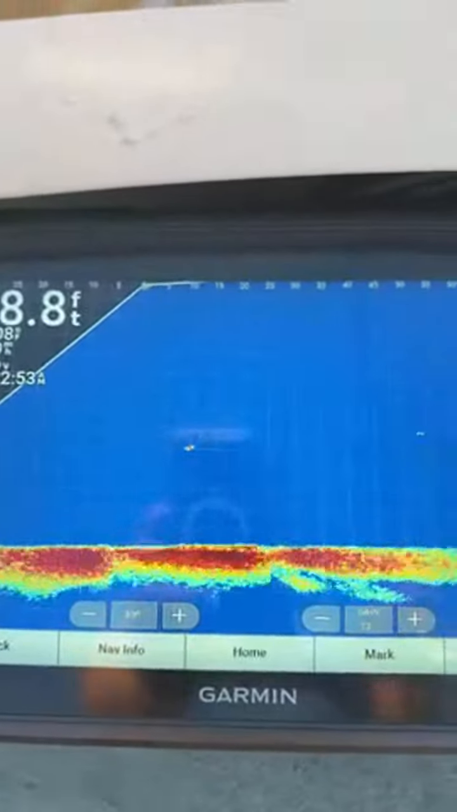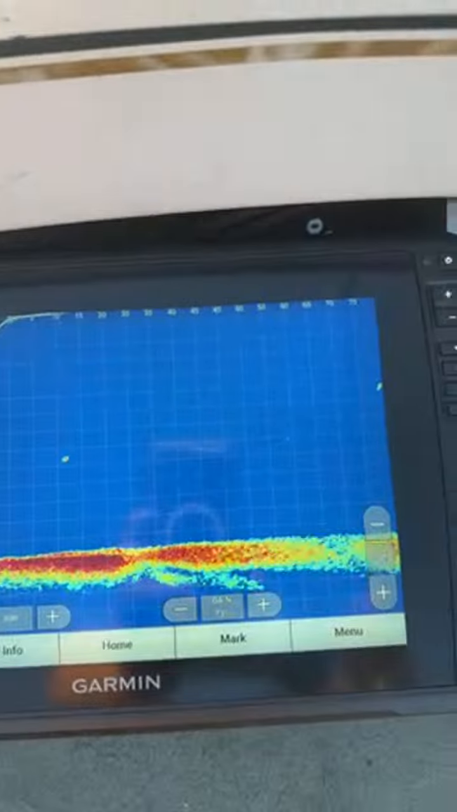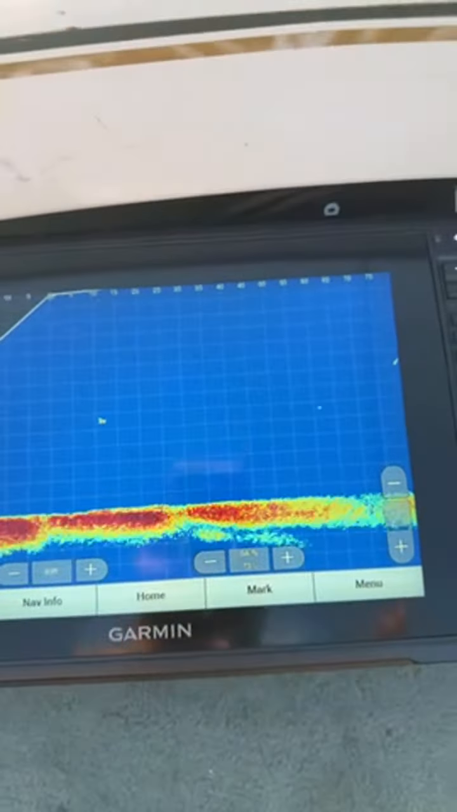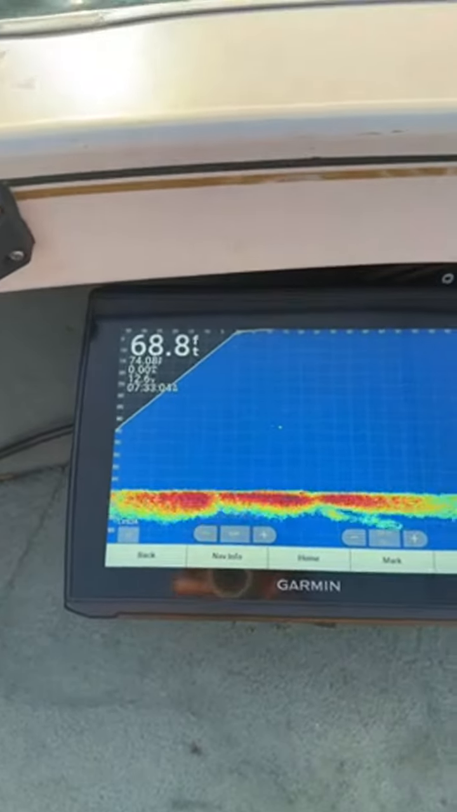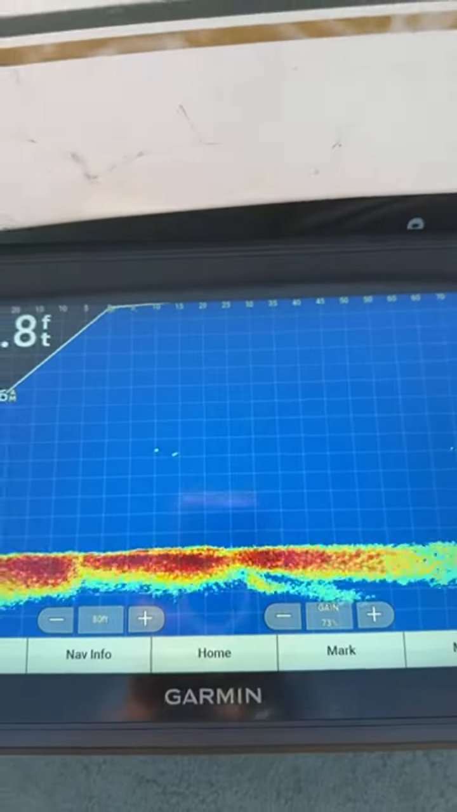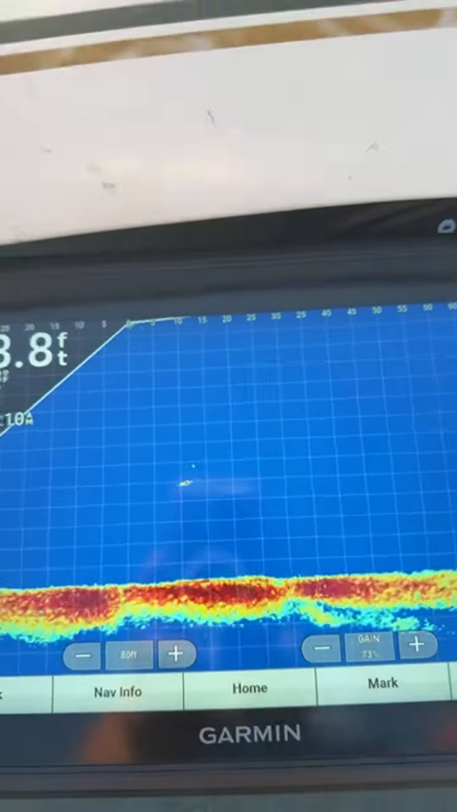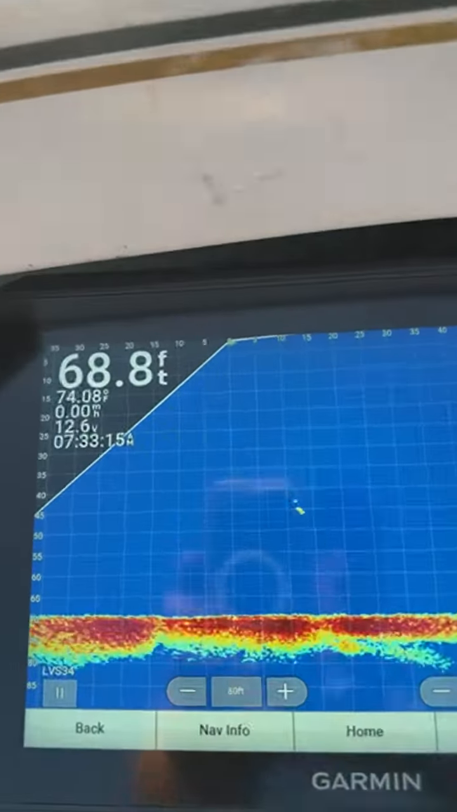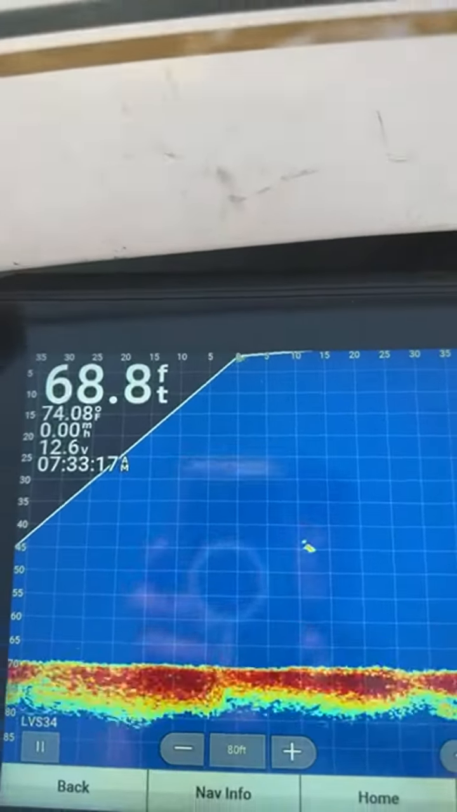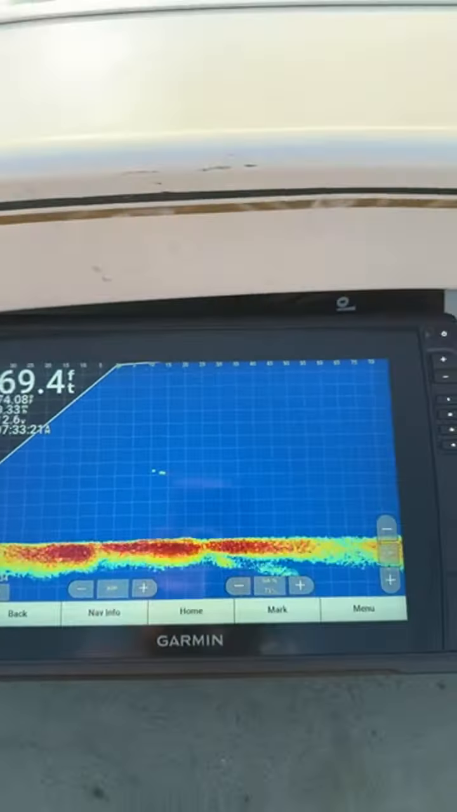Garmin LiveScope and walleyes. Out of Erie, PA. Still trying to find that big one for the Derby. Oops, see that one right there? There's no thank you. Oh, and then you jig it and he comes right back. It's a good mark though. The 25-incher I caught earlier was not that big on the screen, so hope this one's bigger than that.